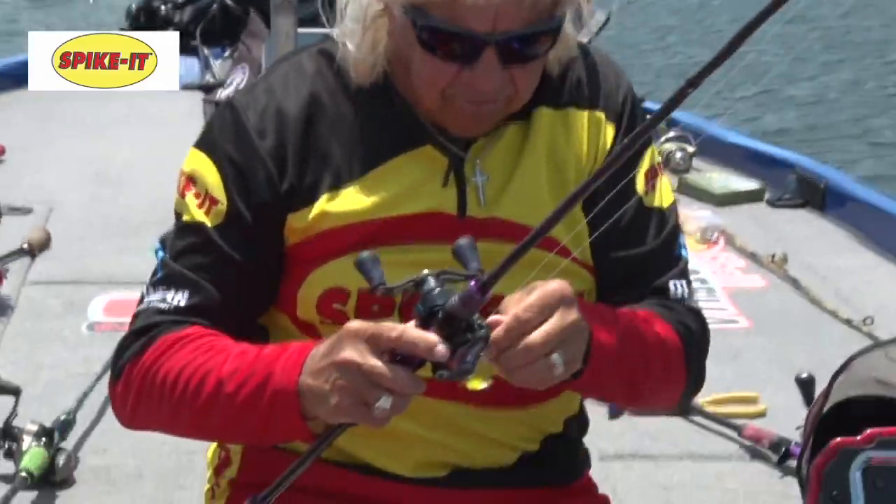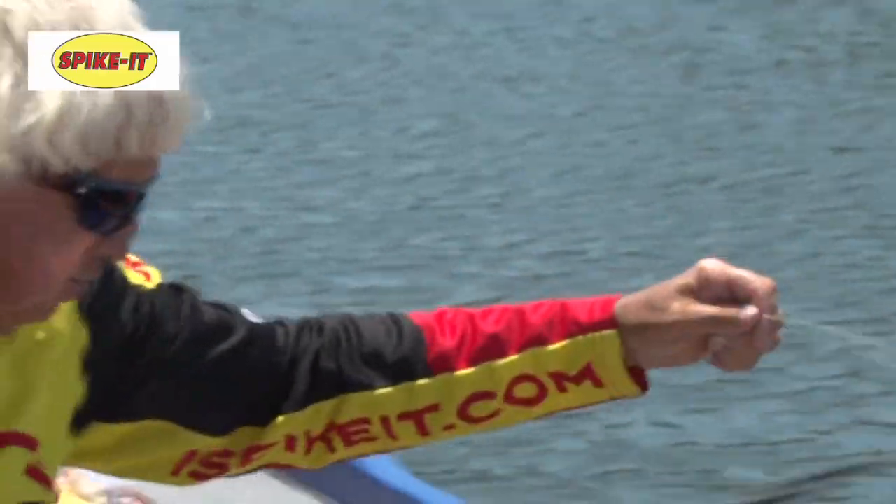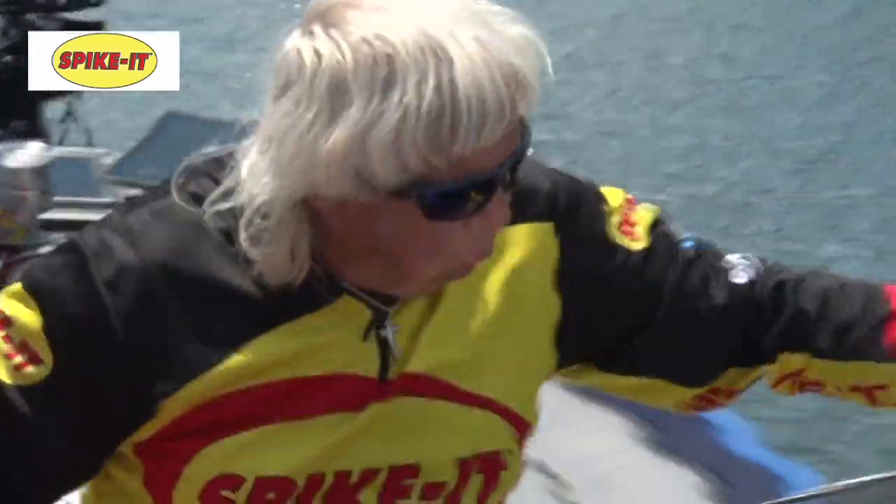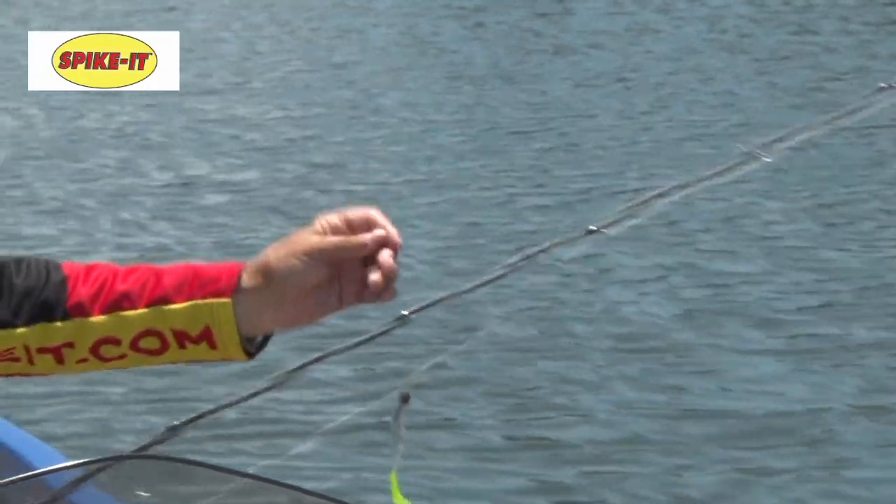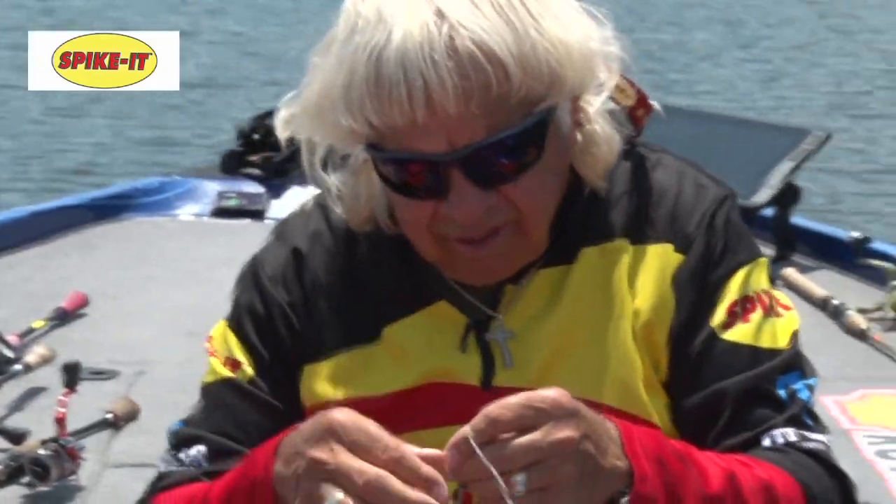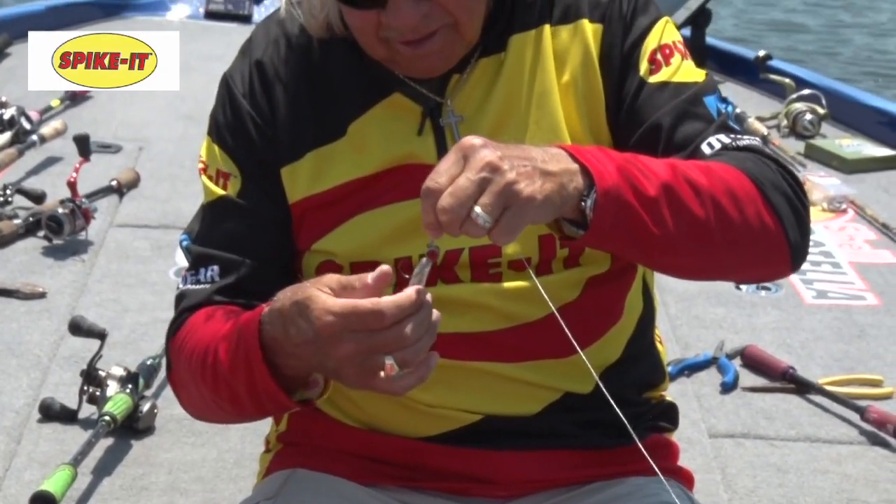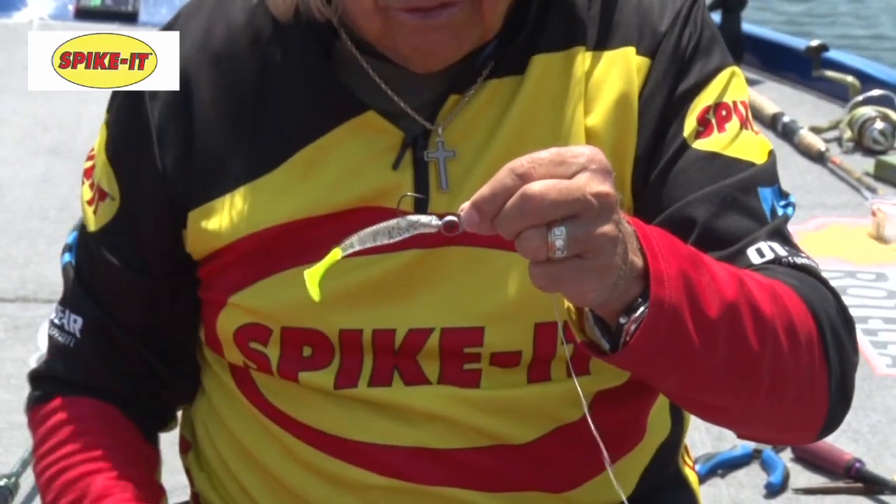Now, I'll tell you what I'm going to do. I'm going to do the same thing on this one. I'm going to spray the head a little bit. I'll move over here and spray the head of it is all. But here's what I'm going to do now. I want to put some on the top of this bait. You can see the gold on that head.